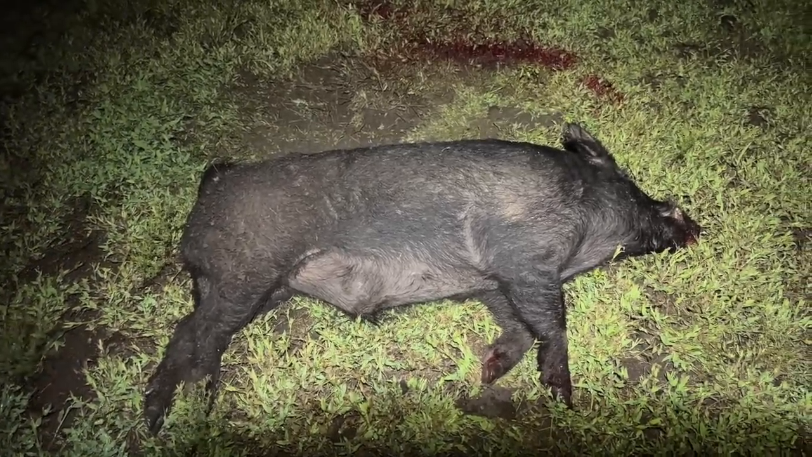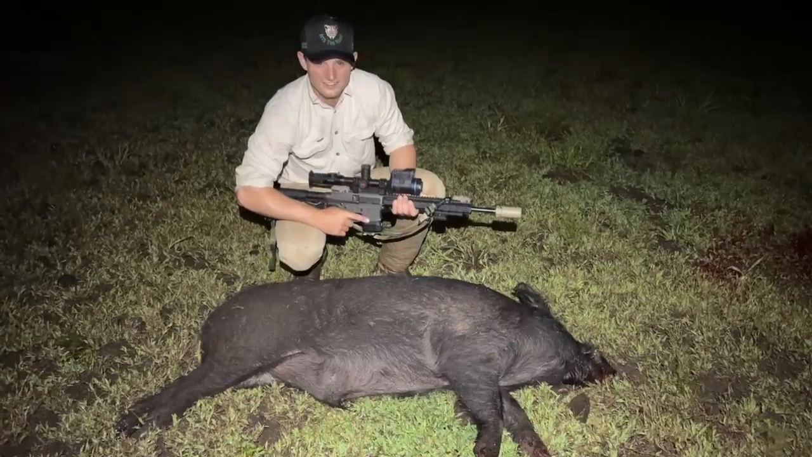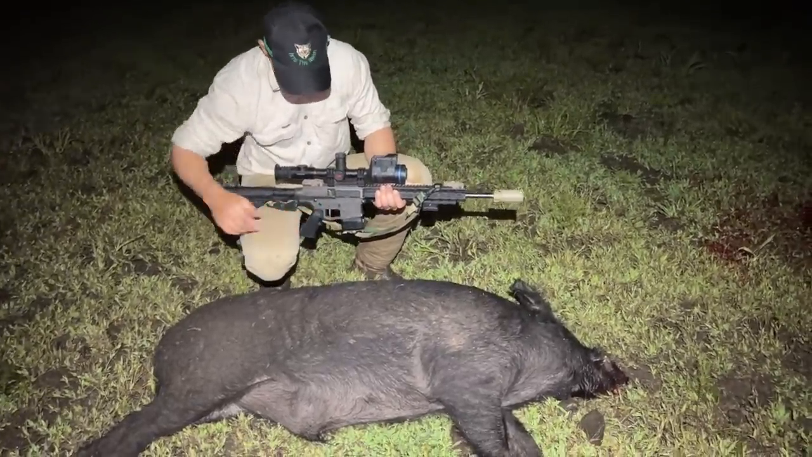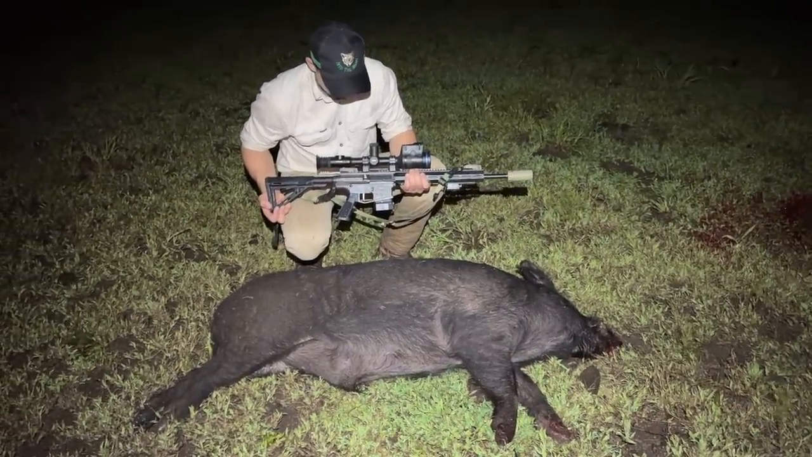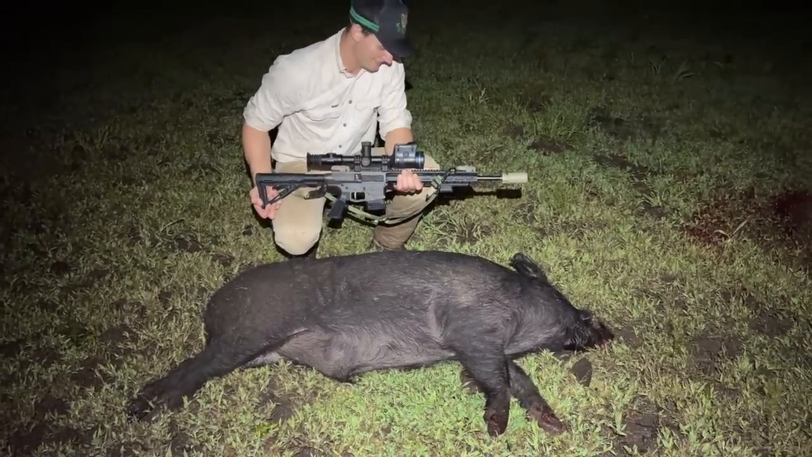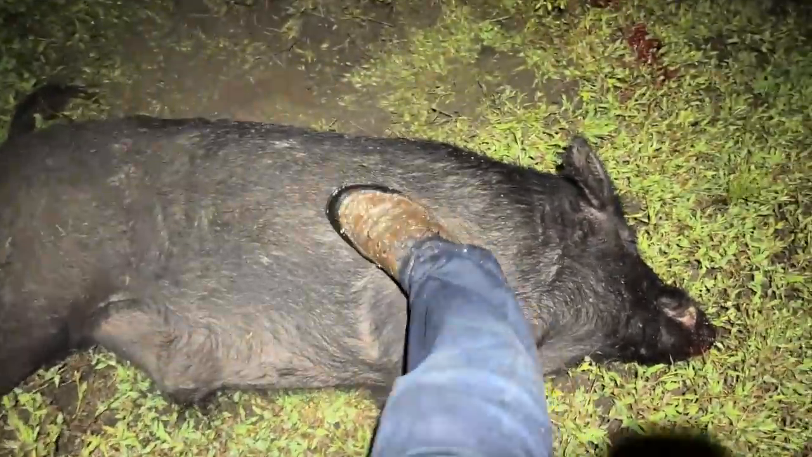Anyway, we just finished that, and Ben looked out here in the paddock and says, "Hey, what's that coming across the paddock?" And this big old boar, he's coming back up to the feedlot here. It'll be the first one I saw that took off just after I got here. He's a big pig. He's a good old size 12 boot comparison.